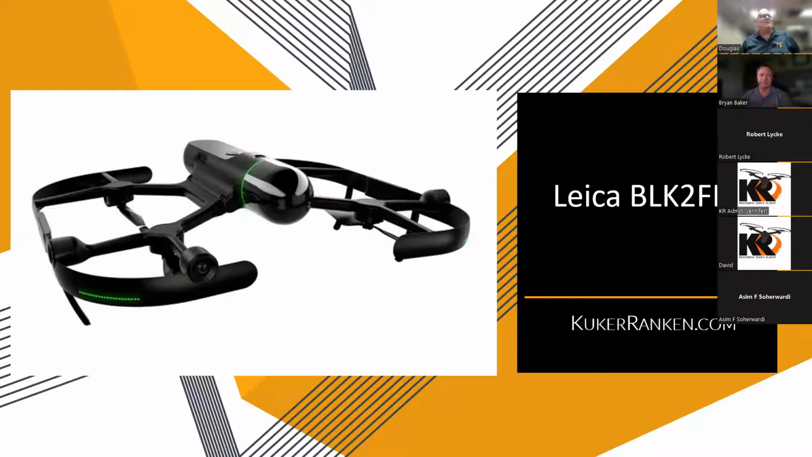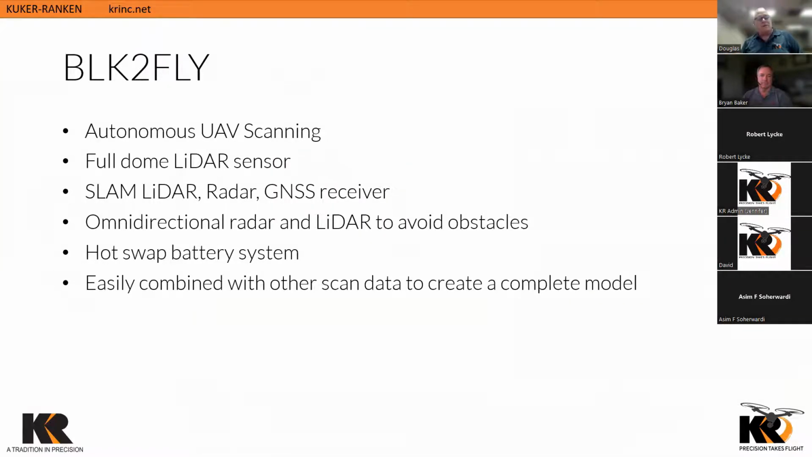Well, folks, in front of you can see the BLK2FLY. This is a great illustration of what it looks like. We'll just get right into it. One of the things that we want you to know about the BLK2FLY is it is a fully autonomous system. So this is not a tool that requires tremendous piloting skills. Of course, you do have to be certificated by the FAA with an FAA Part 107 certificate or a UAV pilot certificate in order to fly this, because it is a commercial operation. However, it's an autonomous flying drone, and it does not require manual flight at all.